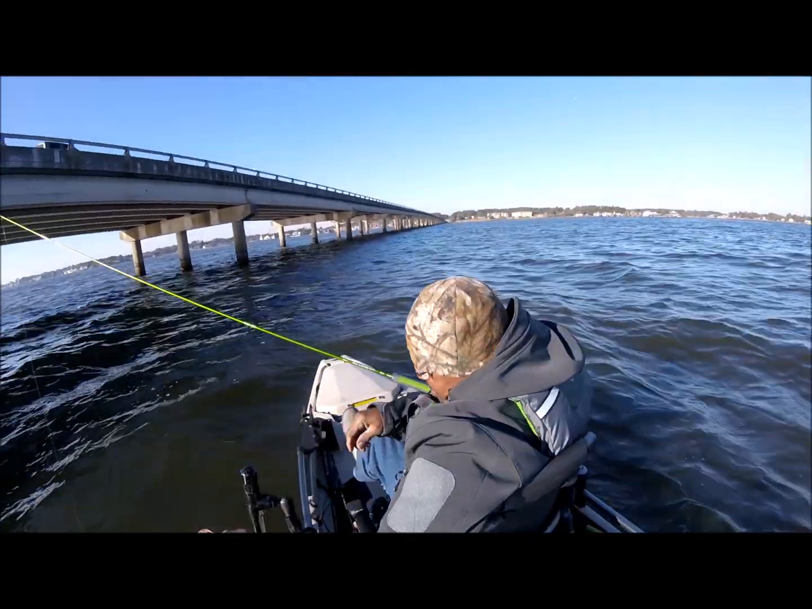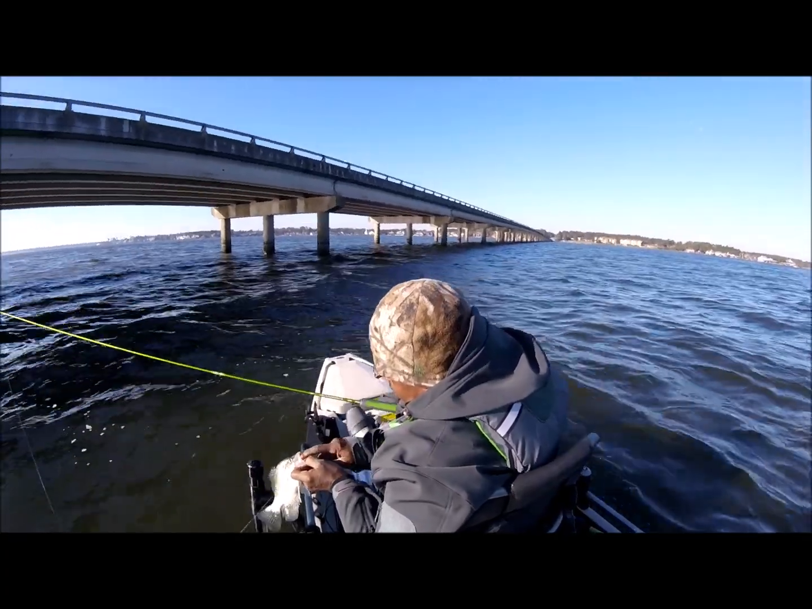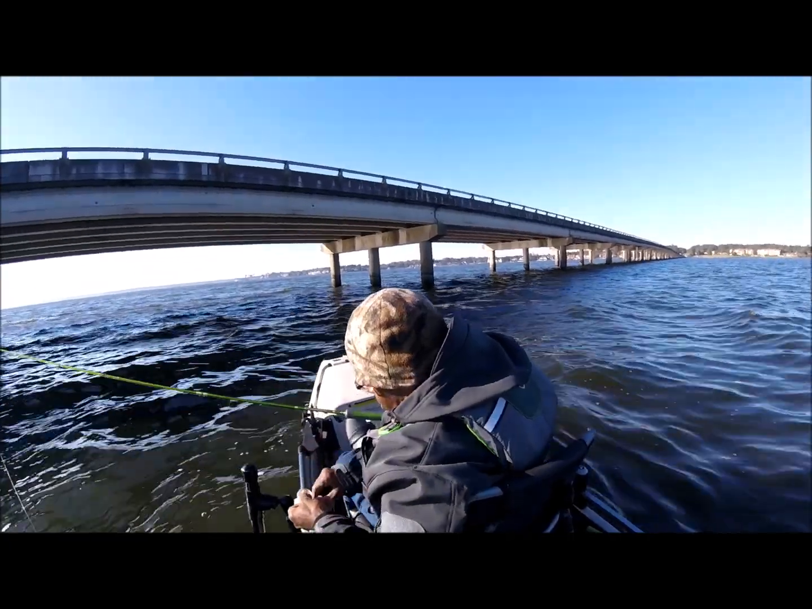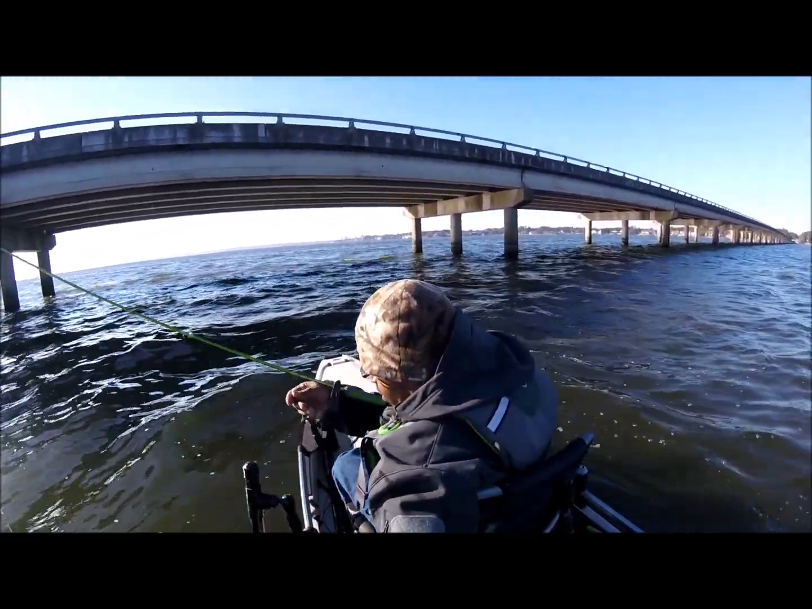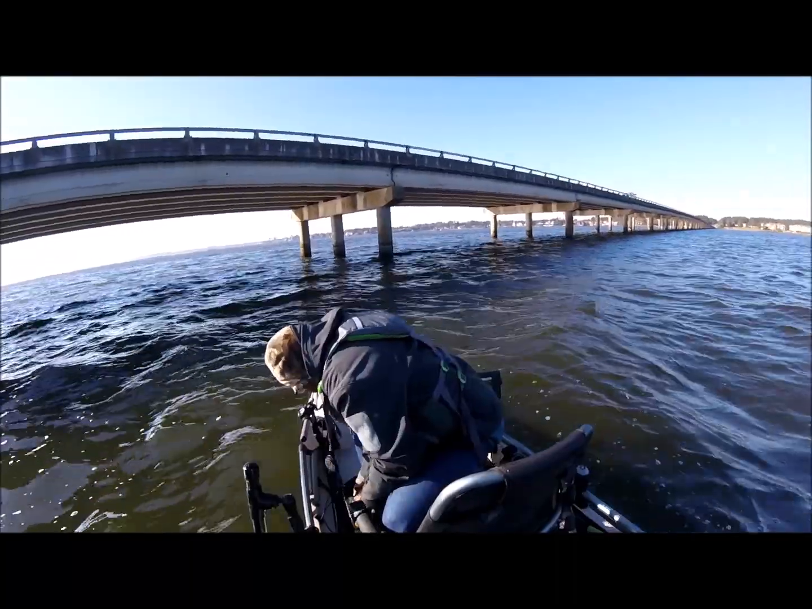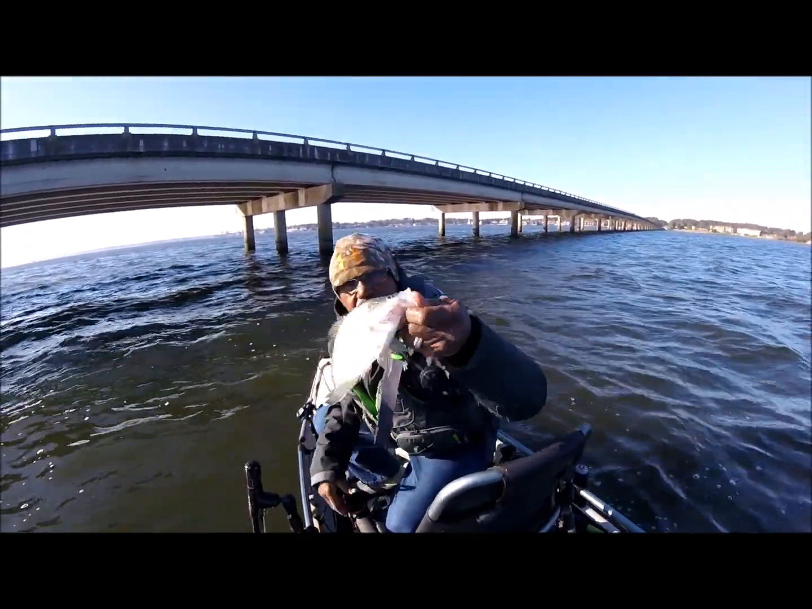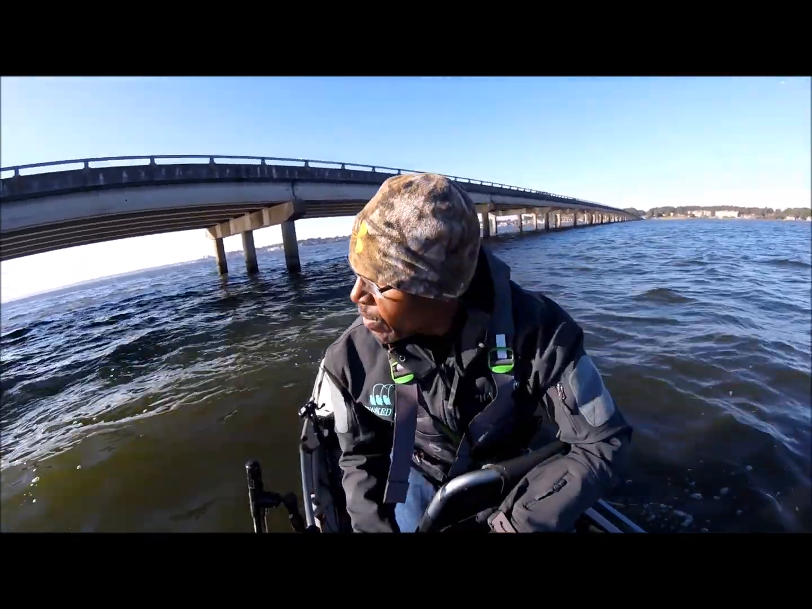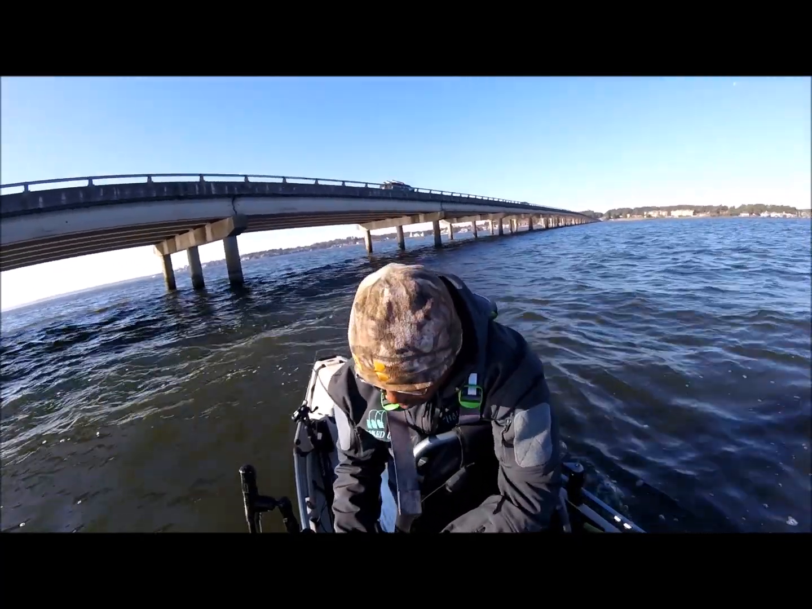He ate that bait. Never really felt him, but he ate it. First drop this morning, I got a fish. It's a good sign, even on a full moon phase. Don't look very big. Checked him this morning. It's an 11-inch fish. So it's the first keeper of the morning. I have to remember what piling I was on and get back over.